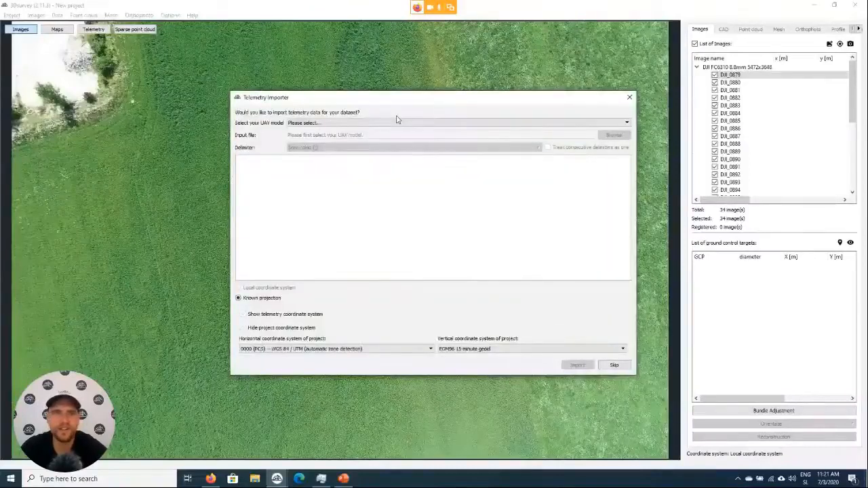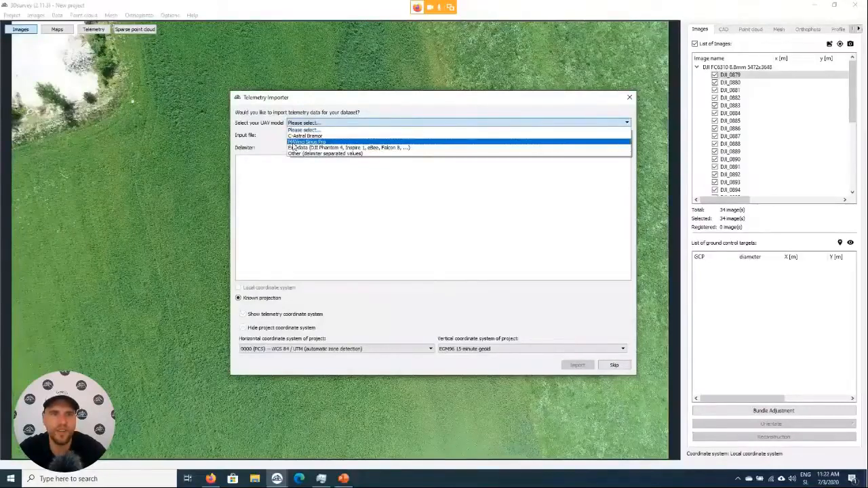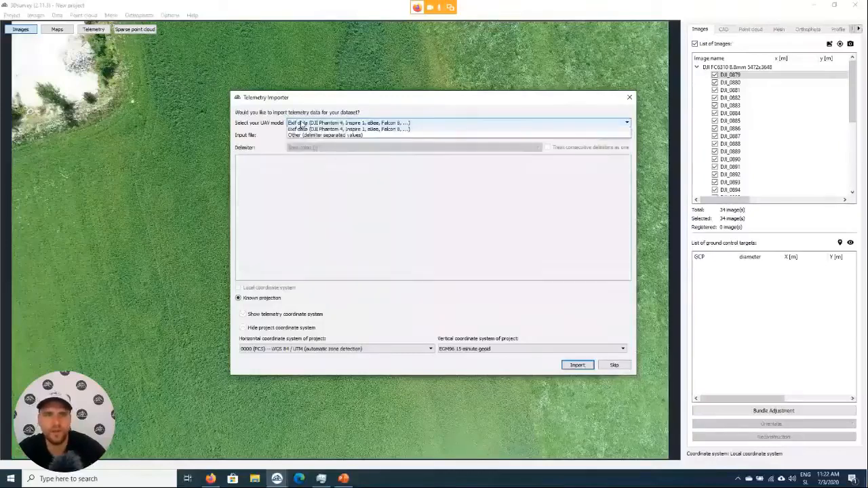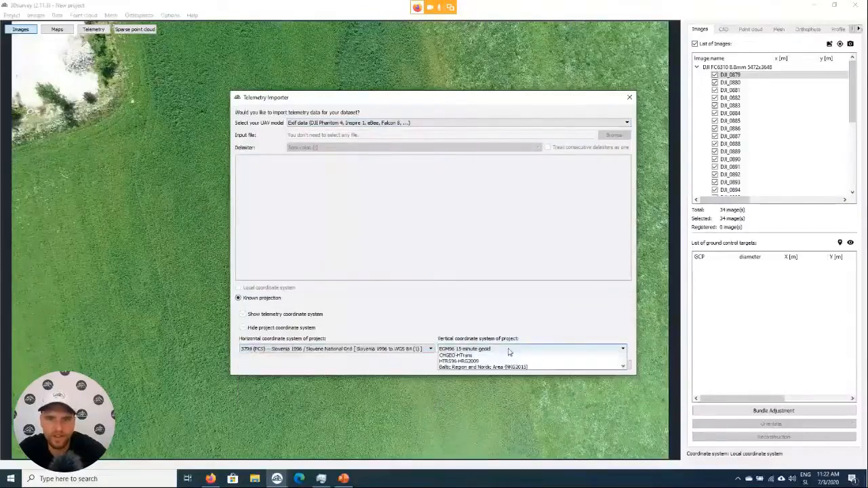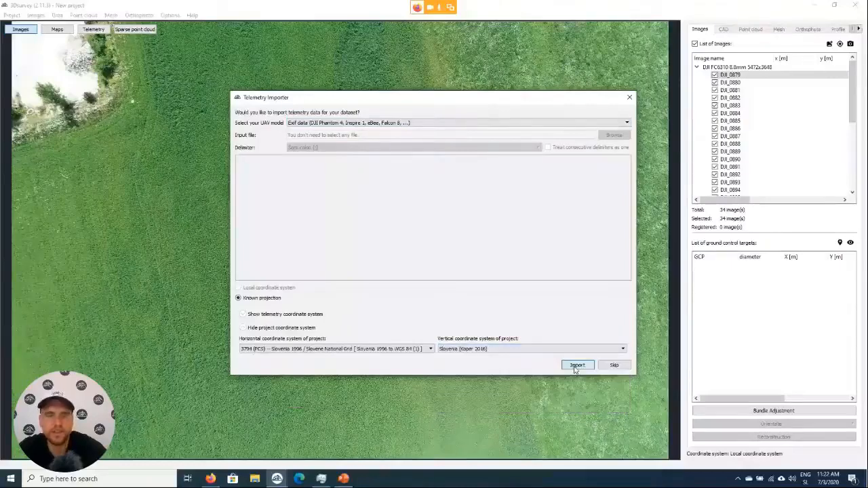After selecting the images, the software asks us if we want to import the telemetry information. Most of the drones write telemetry information into EXIF data. Other ones will write it in a separate file. Here we can set our coordinate system and our geoid model like that, import.